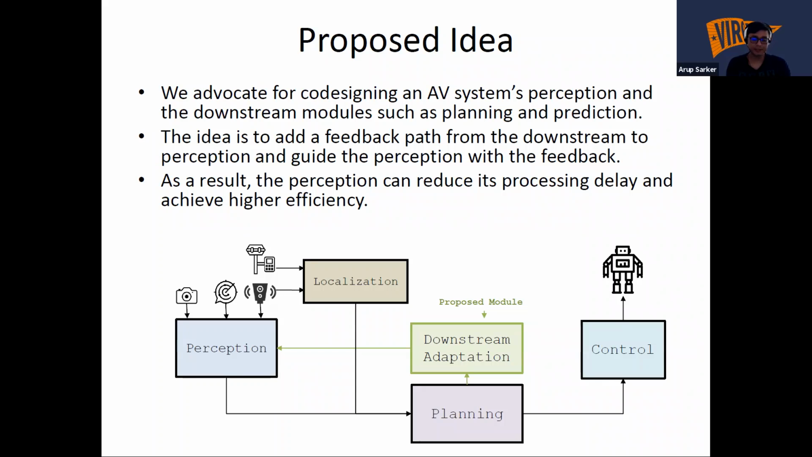Actually, we are mainly targeting the delays in different modules. Here we are advocating for co-designing autonomous vehicle perception and downstream models such as planning and prediction. The idea is to add a feedback path from the downstream to perception and guide the perception with the feedback. As a result, the perception can reduce its processing delay and achieve higher efficiency. Here you see the module with the green color is our proposed module in the existing ecosystem.